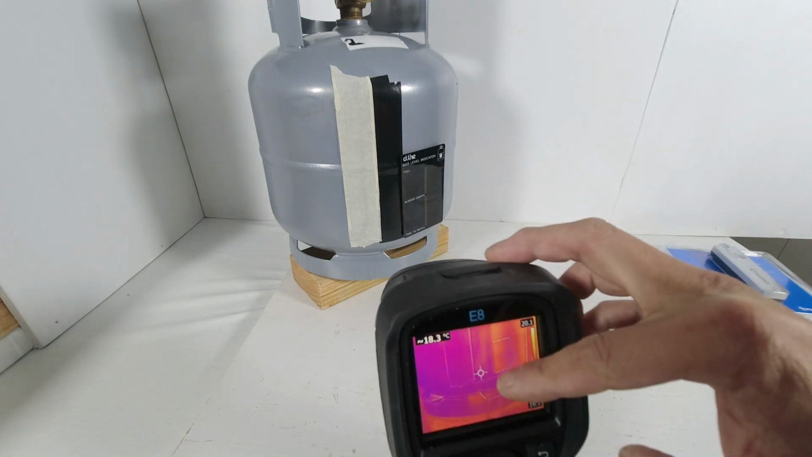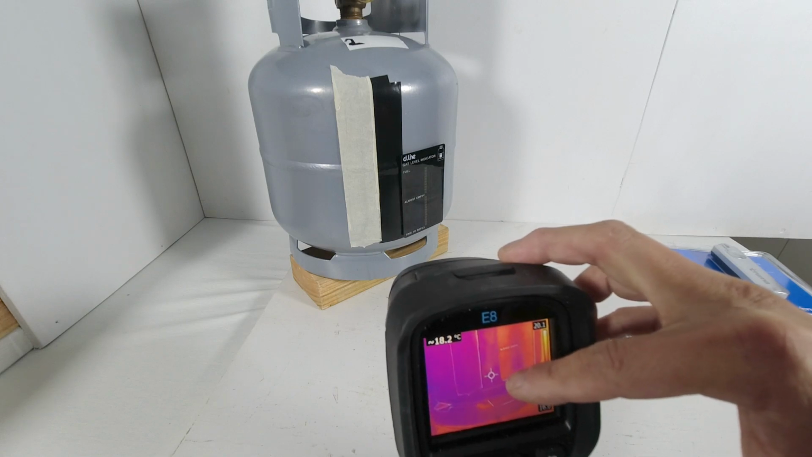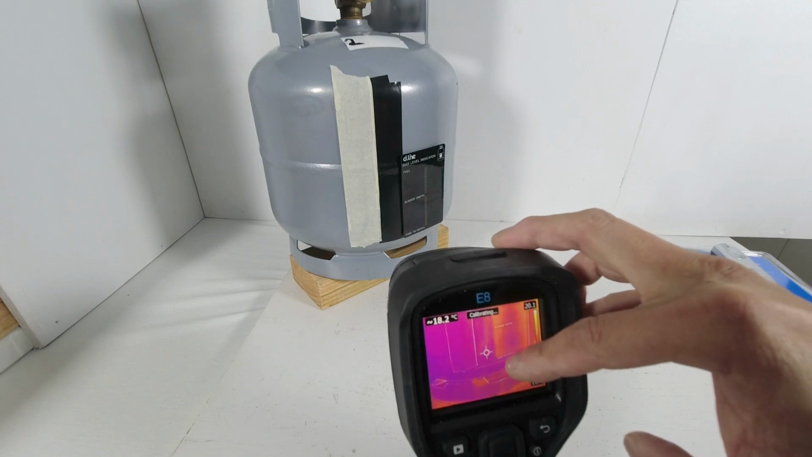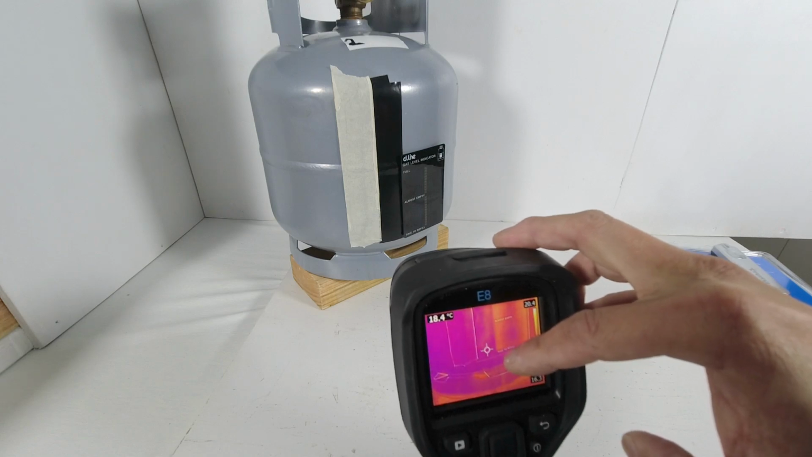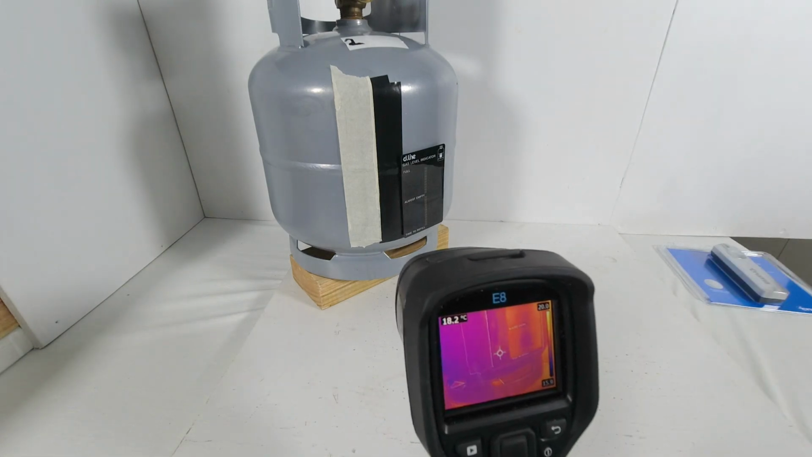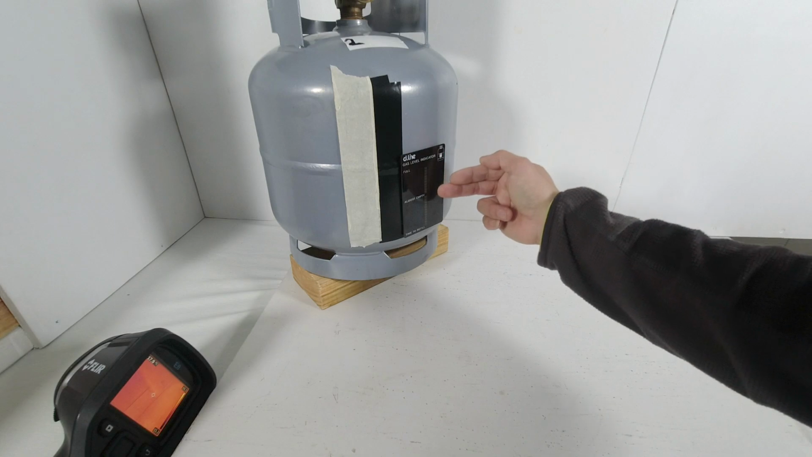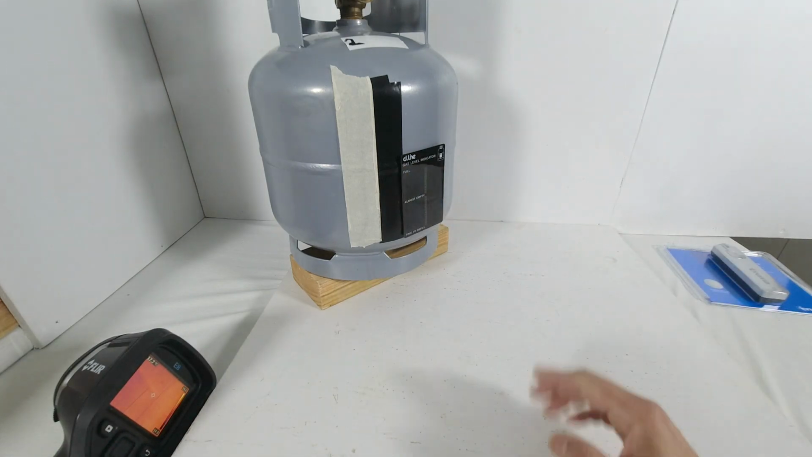I move the aiming point to the bottom of the black tape. It is 18.2 degrees, 18.7 degrees, 18.4 degrees, 18.7 degrees. So this shows me the temperature difference from the top to the bottom of the cylinder wall is only a decimal place temperature difference. And I guess a sub 1 degree temperature difference is not enough to trigger the sensitivity in this crude gas level indicator. So it will not work.